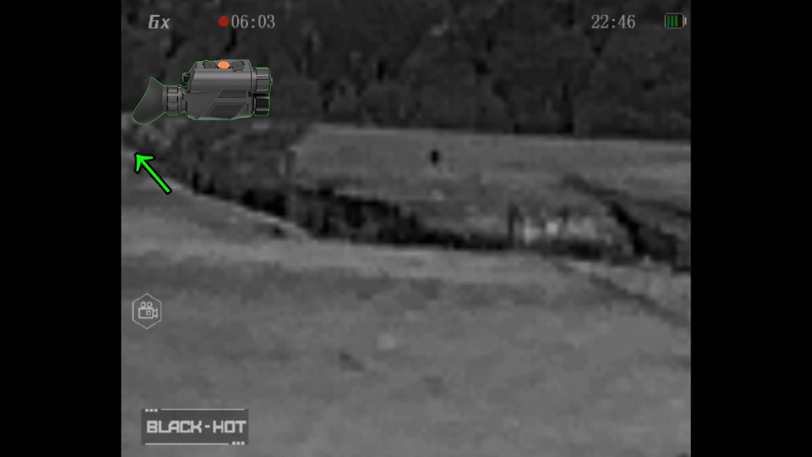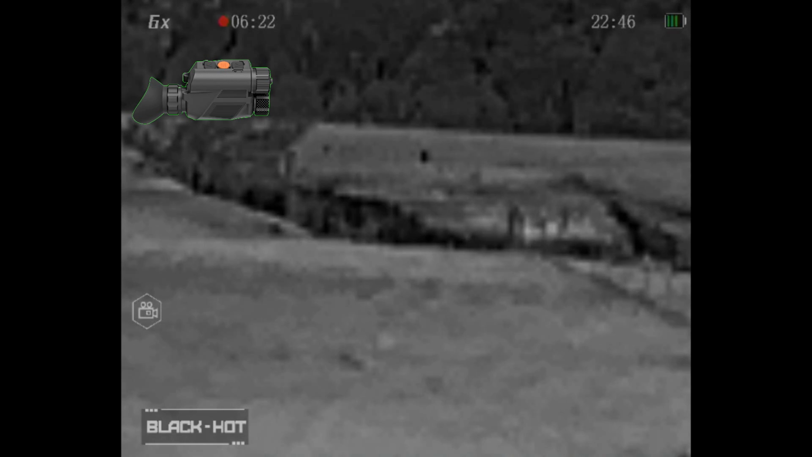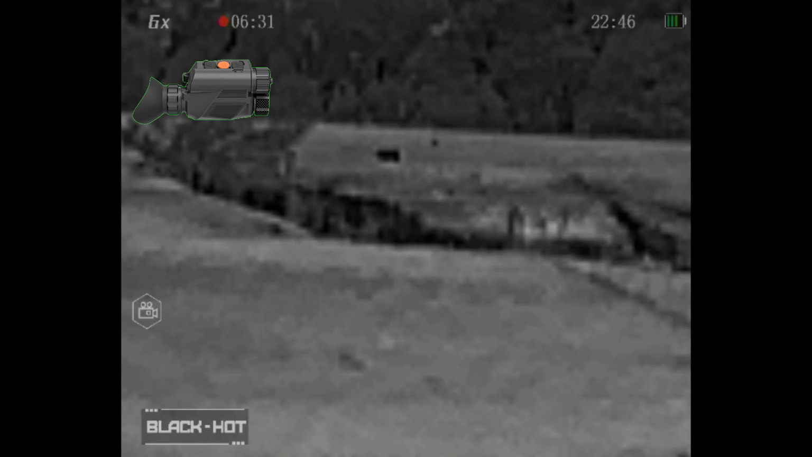As I zoom in on the coyote, and off to the left, you'll see some movement through the trees a little bit. And then popping out the other side is another critter, and I don't know what this is. Do y'all have any idea what that looks like? I want to call it a rabbit, I want to call it a skunk, but I really can't tell, and the movement doesn't seem right. Maybe it's a raccoon. What do y'all think? Put your guesses in the comments below. Whatever it is, coyote doesn't seem interested.